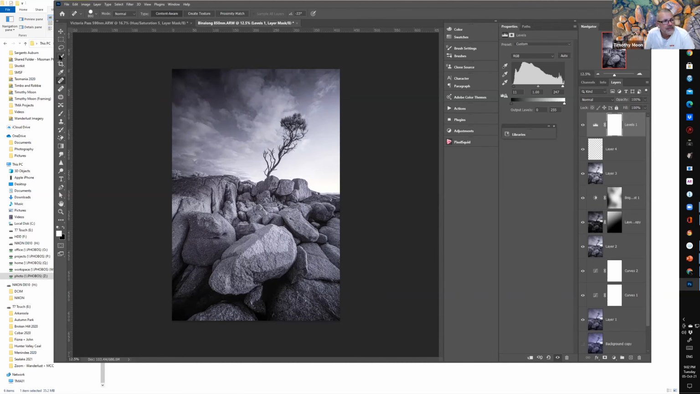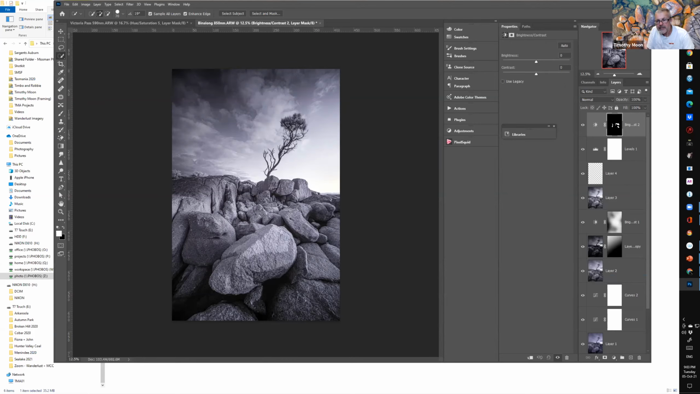So one of the little techniques we tried early on was with this quick selection tool. So if I come along in here and I just select a few of the faces of some of these rocks here, maybe even this one here, and maybe that one. That's probably enough. Oh, maybe this one here. That's where the light's falling. All right, and then I put those into a brightness and contrast layer. You can see it's created the mask there with just those little bits of the rocks.